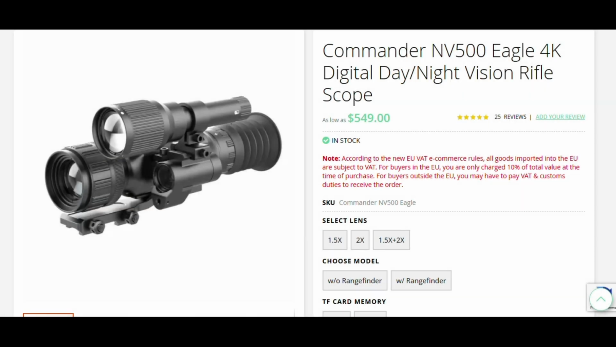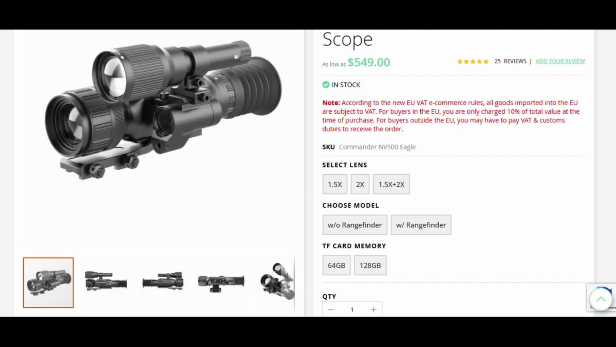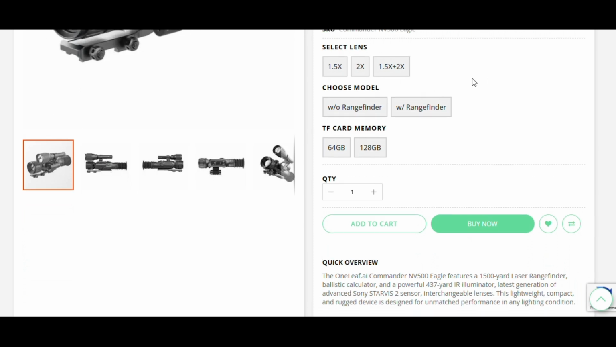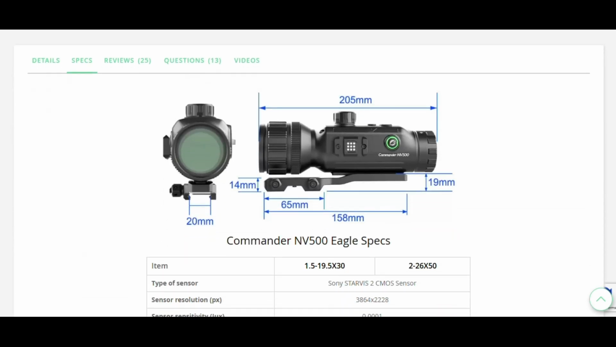All right, let's go through some of the internal features that we didn't go through already. This is what you get when you pull up their website. Notice, of course, on the Eagle, you've got the options for either of those lenses, or if you want both of those lenses, you can get with rangefinder or without, or you can get the 64 gigabyte memory card or 128 gigabyte memory card. All those are going to affect your price, of course, but here's the main thing that I want to look at with you all.